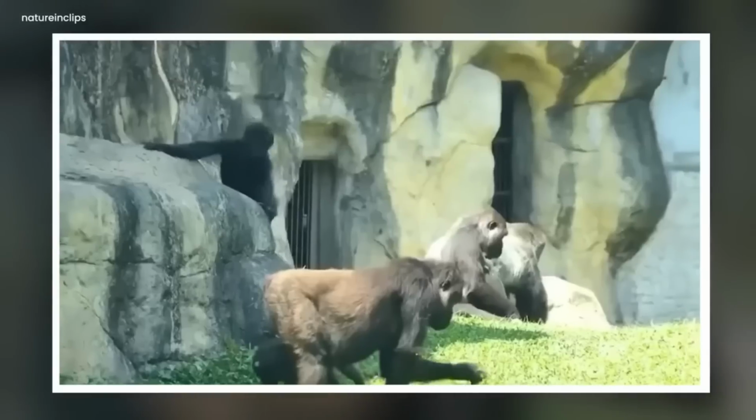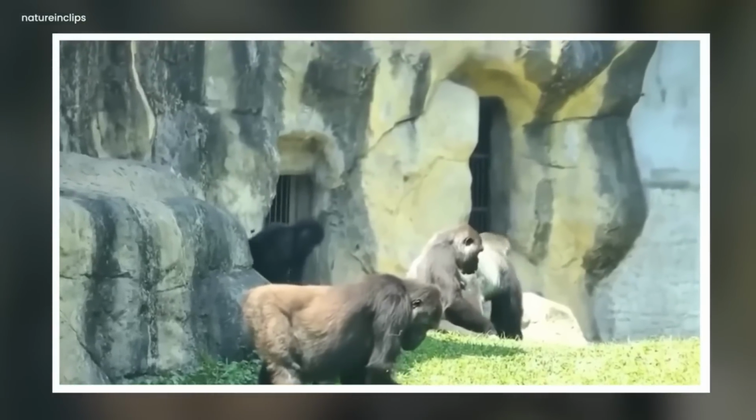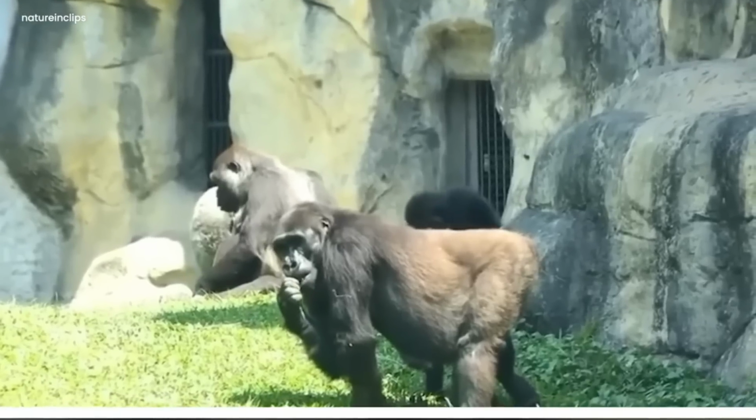Cryptic gorilla. The camera had recorded a mysterious and chary act. The atmosphere was filled with amaze.